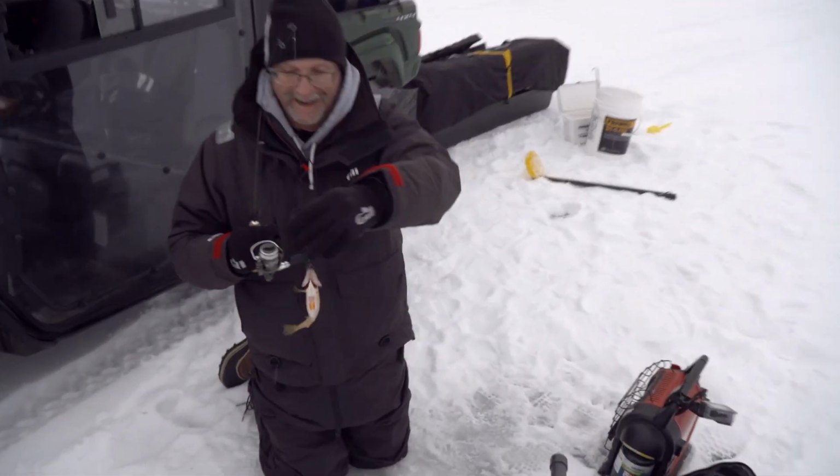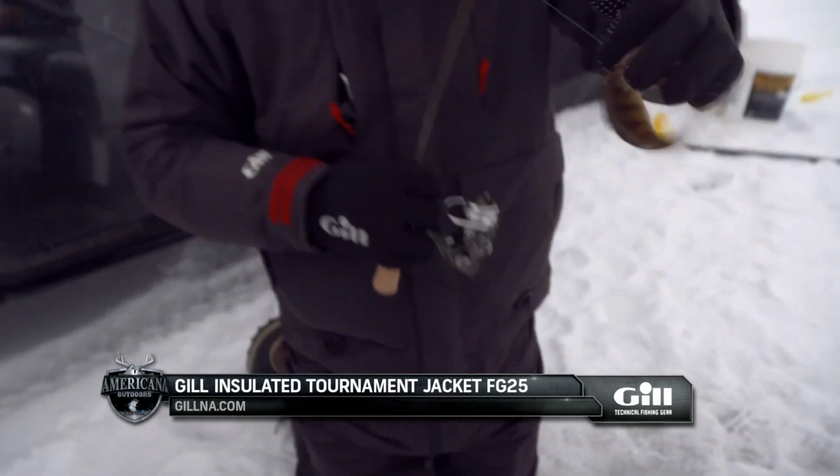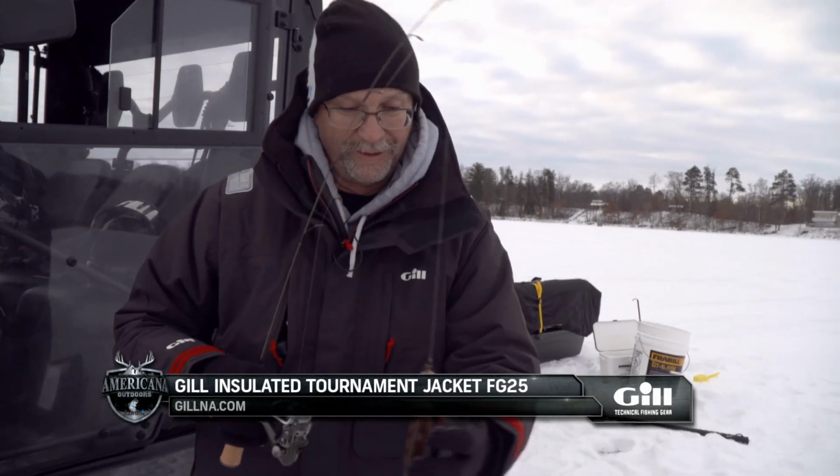Well, he's a little bitty guy. Check him out. Little perch. Well, that's so cool. Catch all the different species while you're out here.